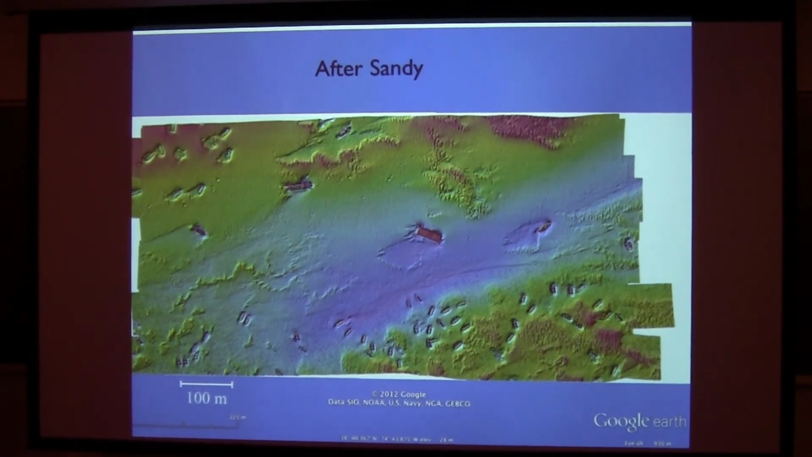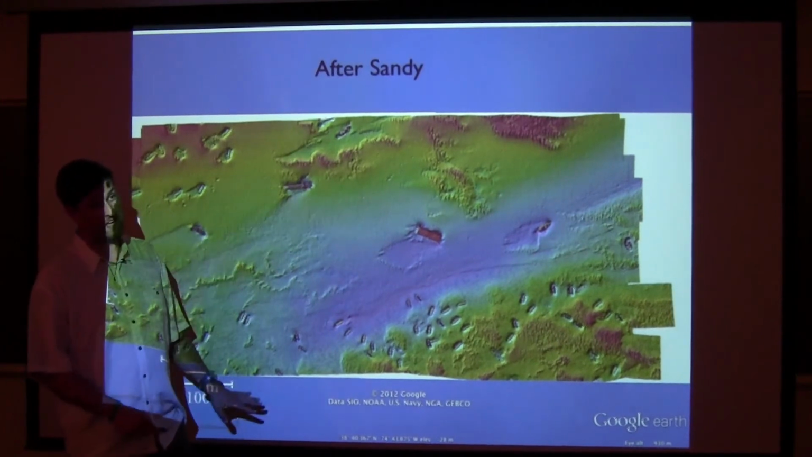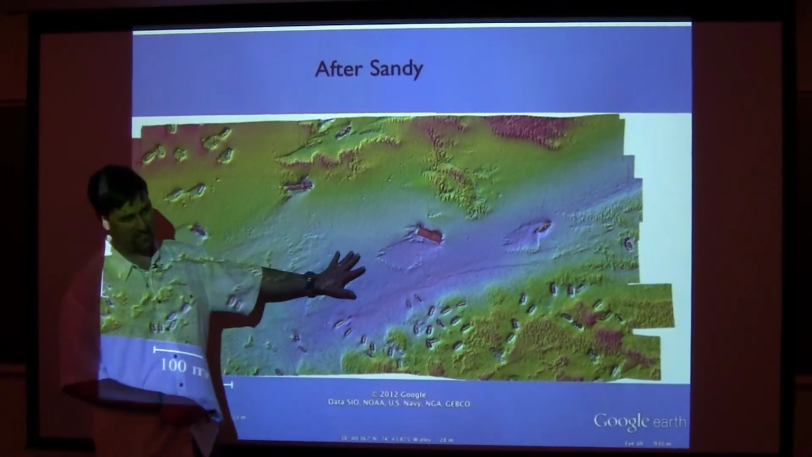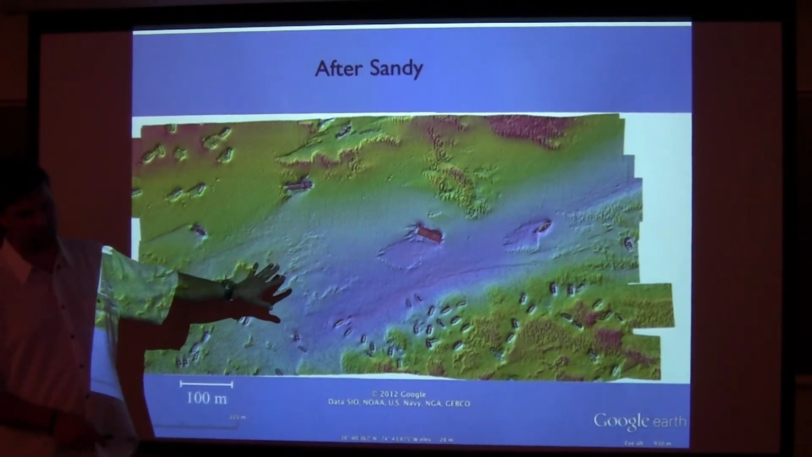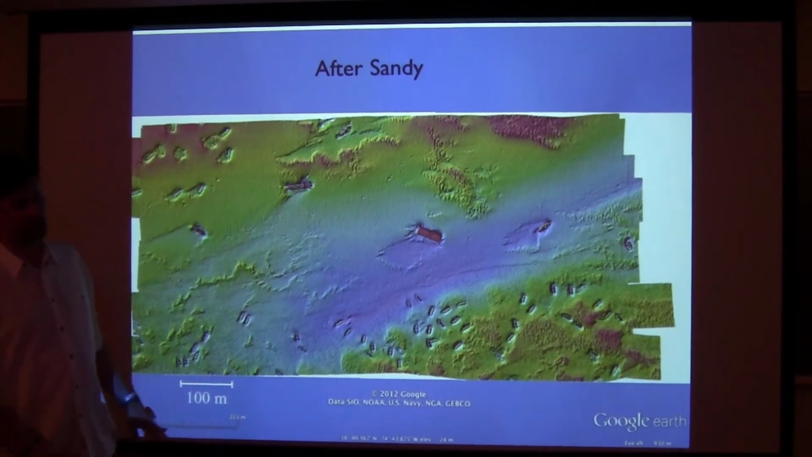A lot of the winds were blowing down the bay, but this was generating big swell out to sea. And then as it was clocking around and passing us to the north, there are two factors here. I say it's after Sandy, but it's actually after Sandy and the smaller nor'easter. So we actually have two events here. We couldn't get out in between the two. So 7-meter waves from Sandy, and then 5-meter waves from that nor'easter.